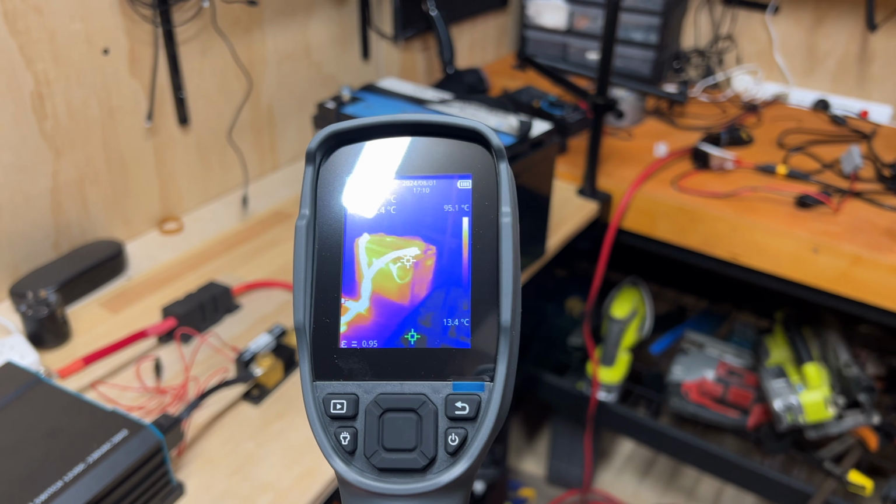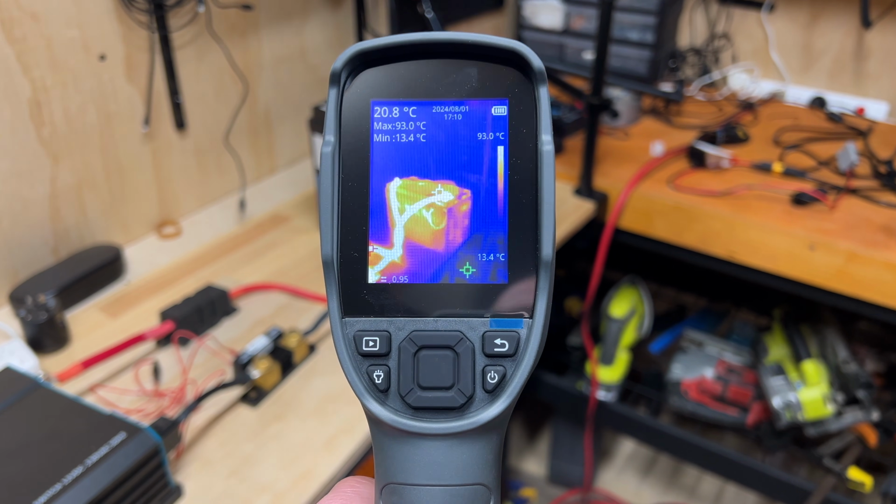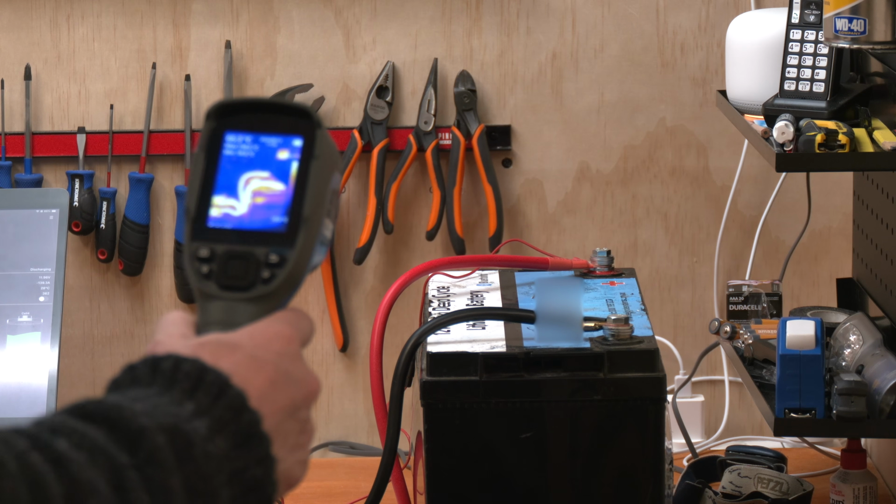The thermal camera picked that up, preventing what could have been a serious issue. It was my mistake not double checking the cable after tightening, but the camera saved me from potential damage.